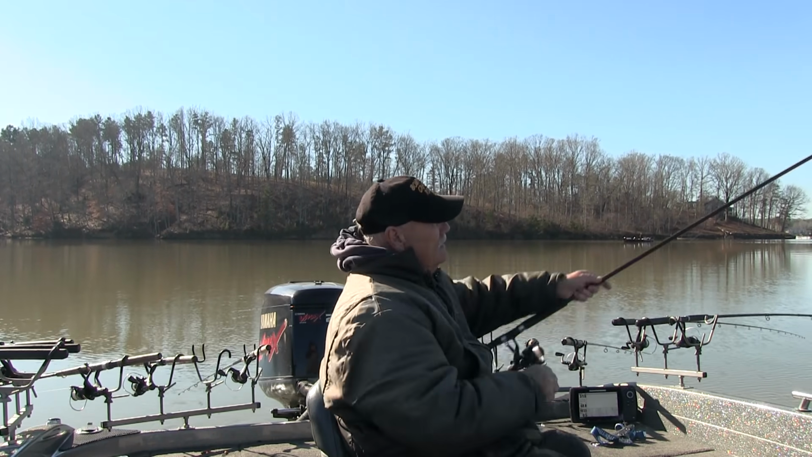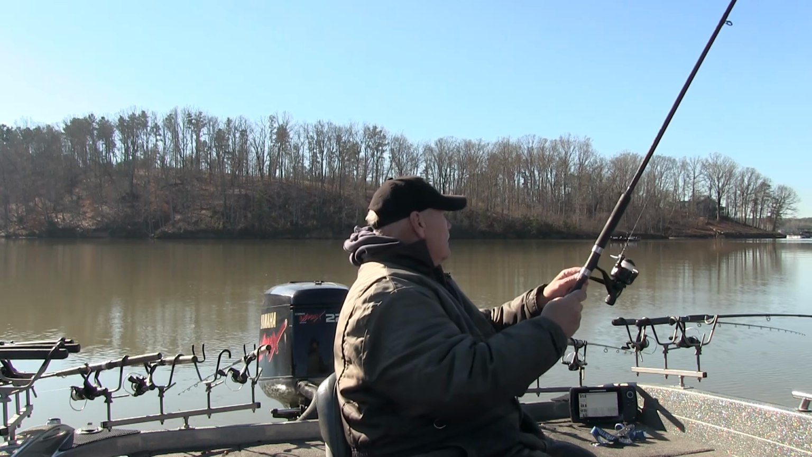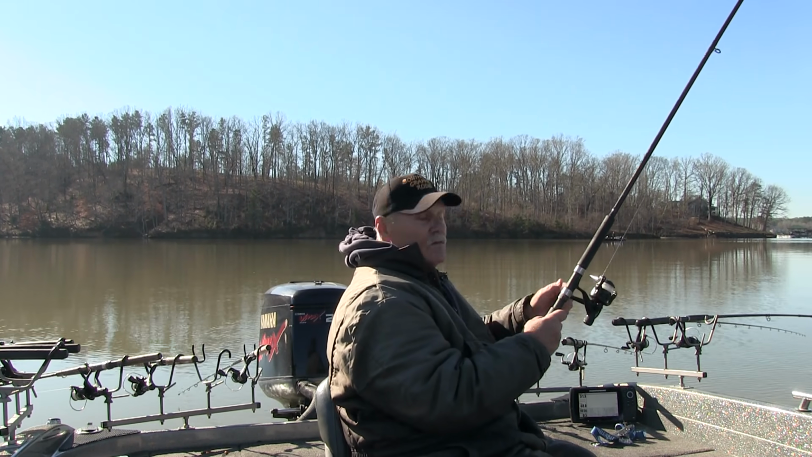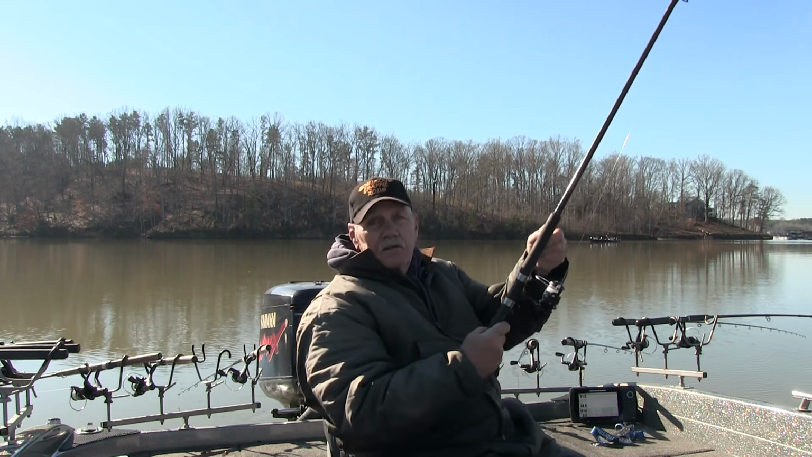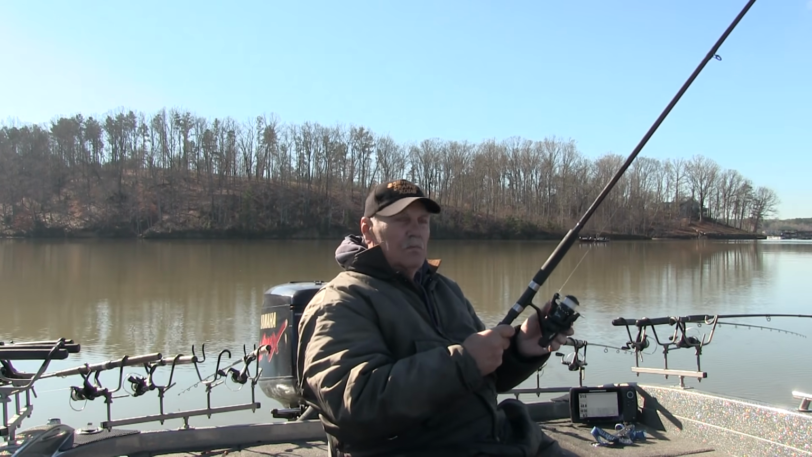Now, this one here, let's see here, 10, 12, because it's a 16 footer. The eye's going to be 12 foot deep. 14, 16, 18. That's what I'm going to try on that one.